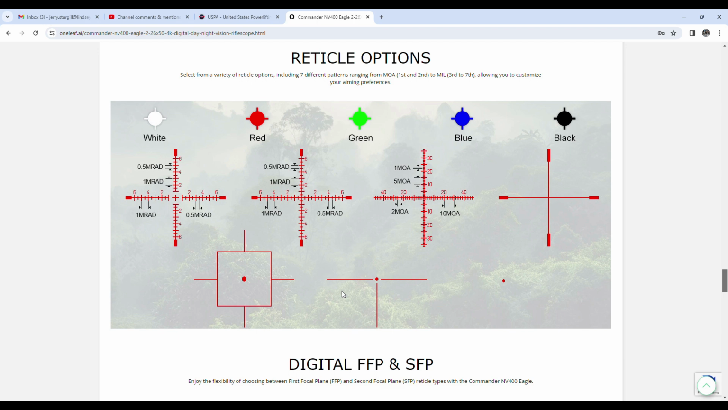And then you can change the color of every single one of those to white, red, green, blue, or black. I personally like the blue. I have a partial color blindness, so the blue really helps everything to differentiate in the background, and I can still really see that reticle nicely in that blue over top of whatever I'm aiming at. But you've got plenty of options, and even just a dot. You see in the bottom right option there, it's just a dot. So pretty cool. I used to have a scope that had that bottom middle one.